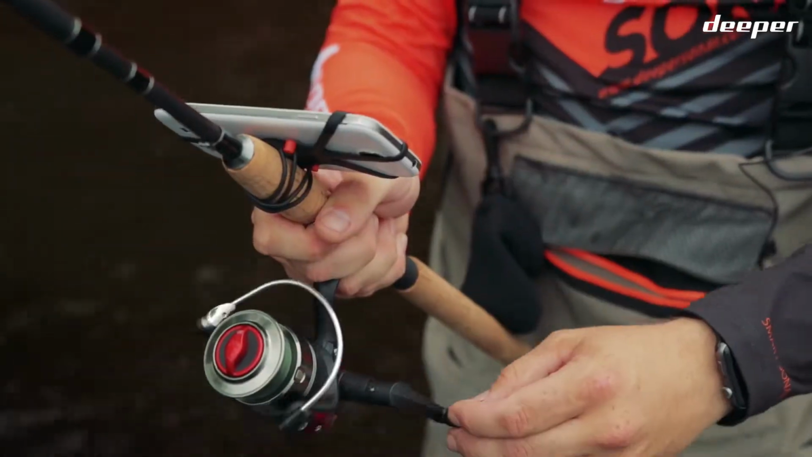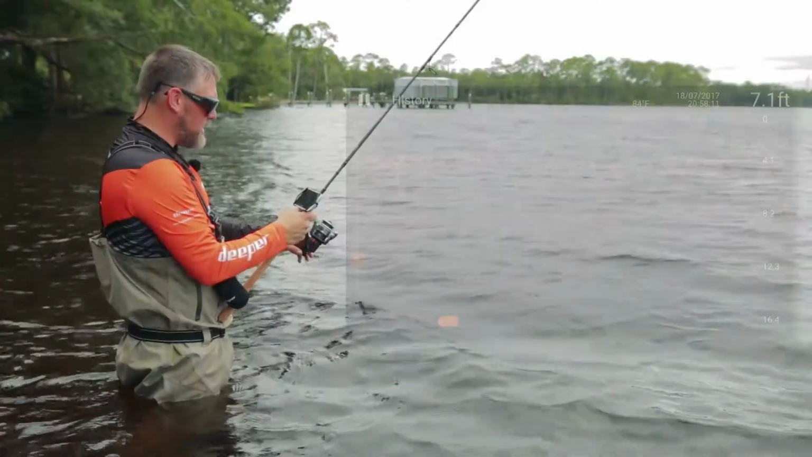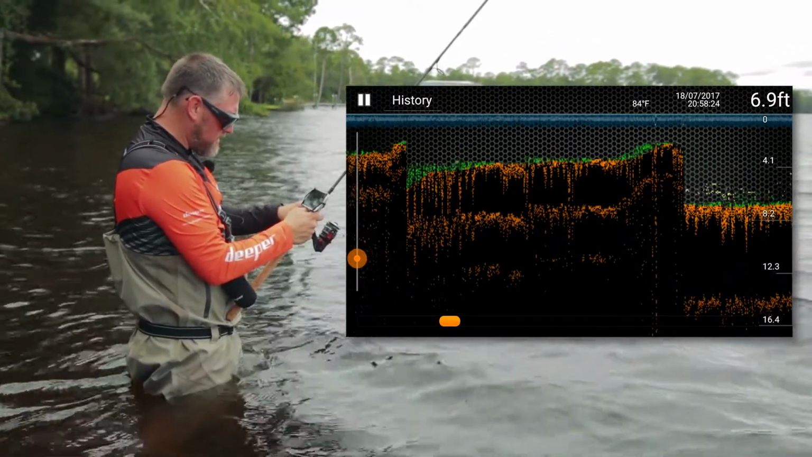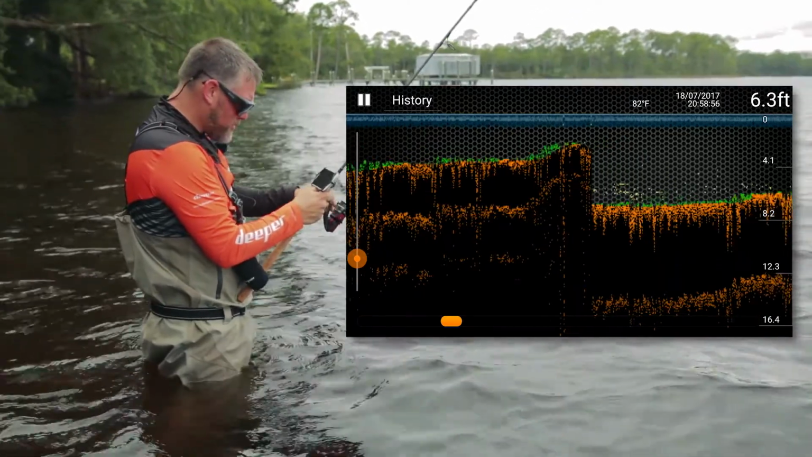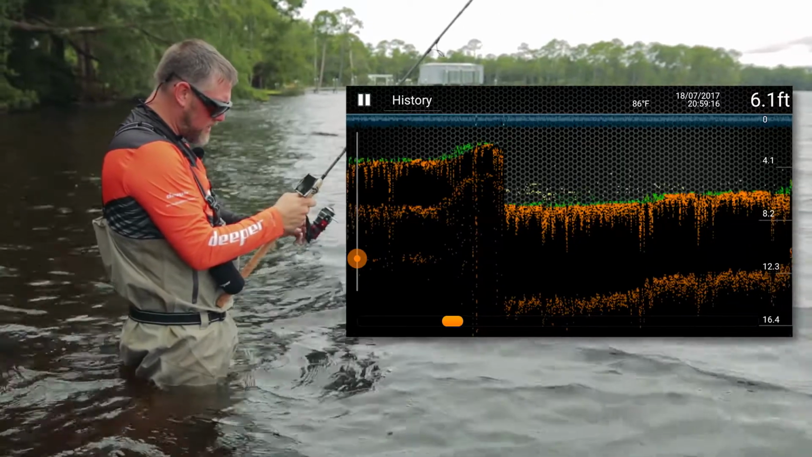Second cast, we're straight out ahead of us. I can already tell it's deeper water. It's about 8 feet out there. Almost 8 feet, maybe 7. There's definitely a lot of bait fish out there. They pop up as little tiny specks or groups of little tiny specks on there.